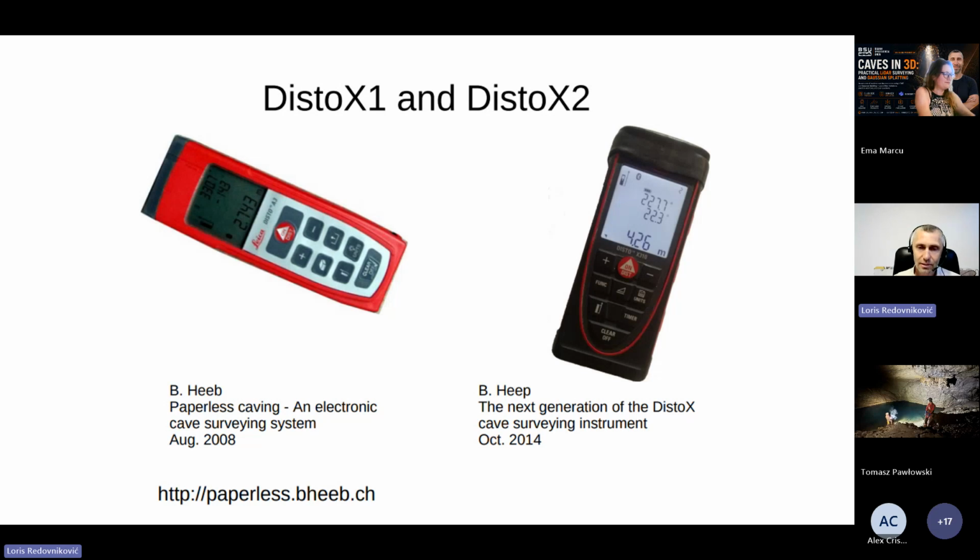So at that time, in 2008, I first saw paperless caving. A great guy put some chip inside the Leica Disto A3, and I was very excited because this technology was very similar to what I do.